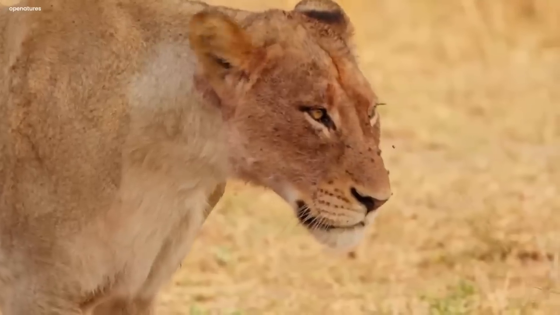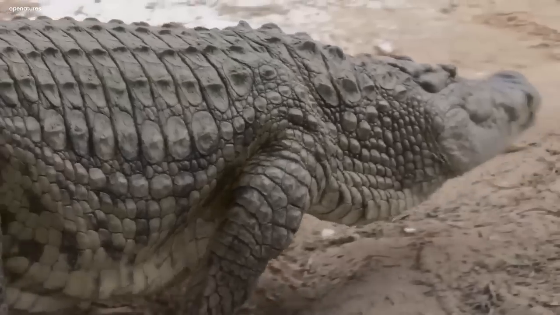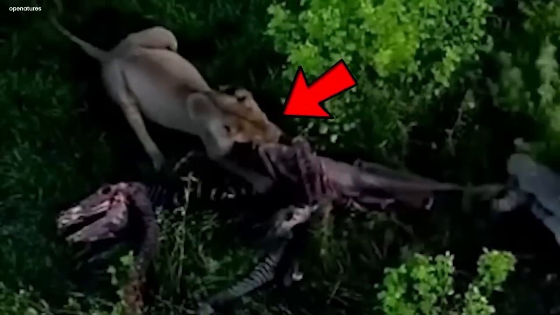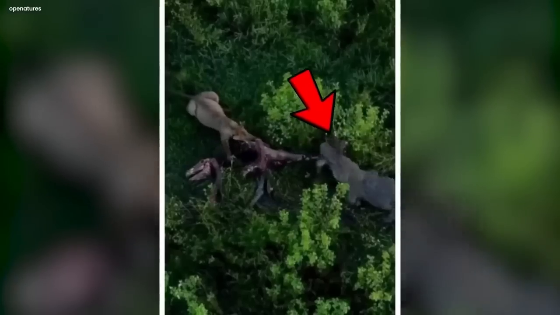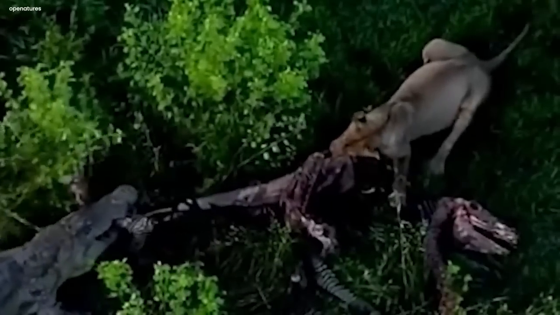The lion was like a king getting ready to pounce with hungry eyes. On the other side, the crocodile was like a scary monster waiting for its turn. The food they fought over was just a small piece, but it seemed really important to them. The lion roared loudly and pulled on the food, showing how much he wanted it.